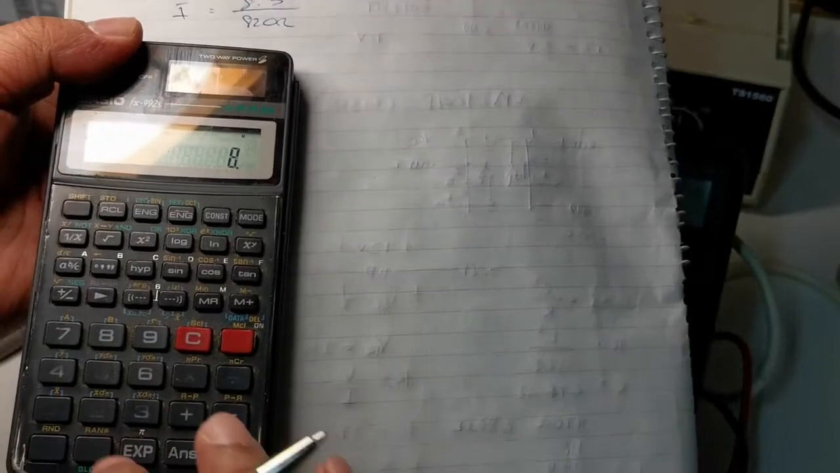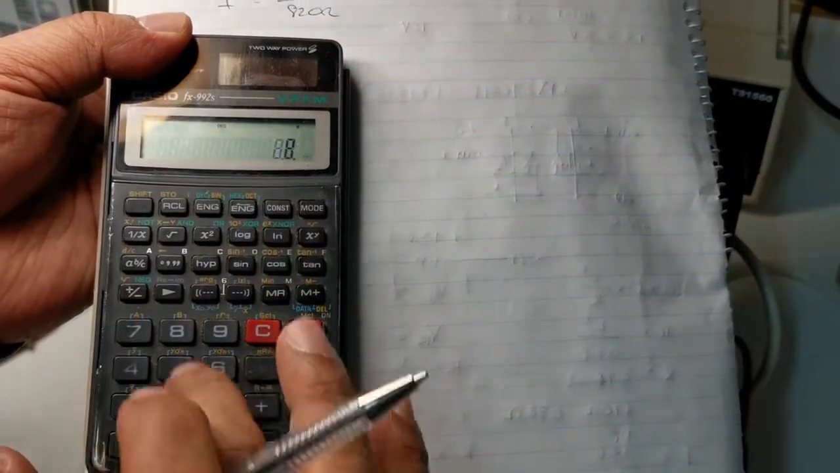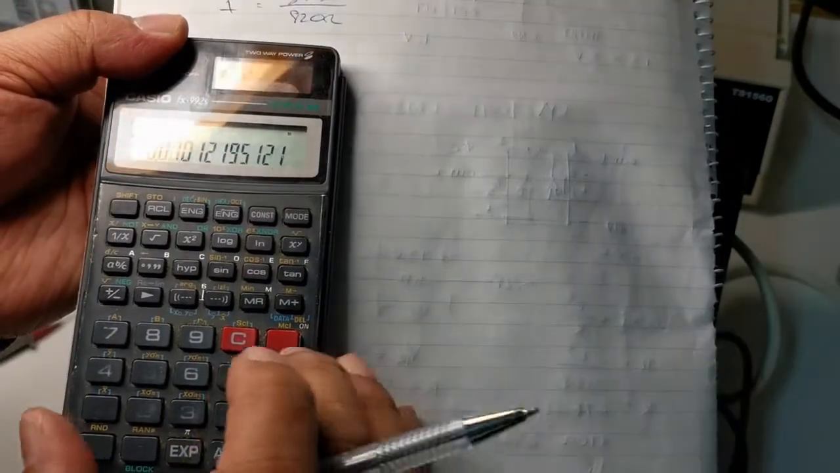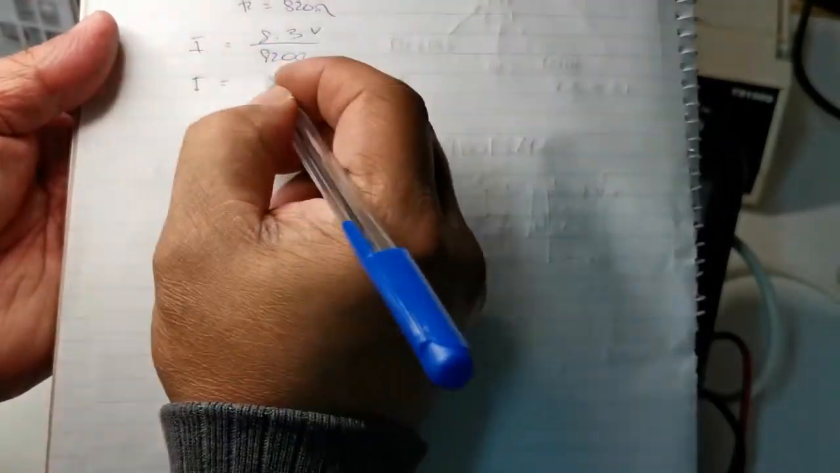So 8.3 divided by 820 ohms, times 1000. So it's drawing 10 milliamps, which is very low.